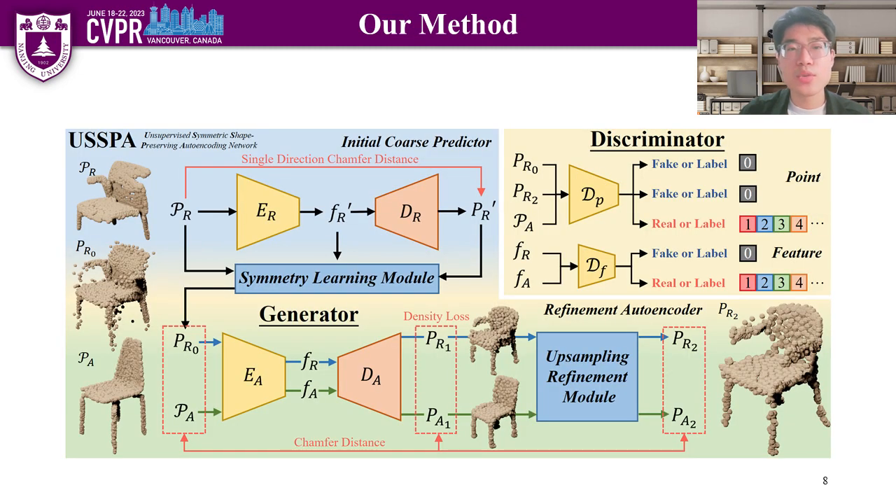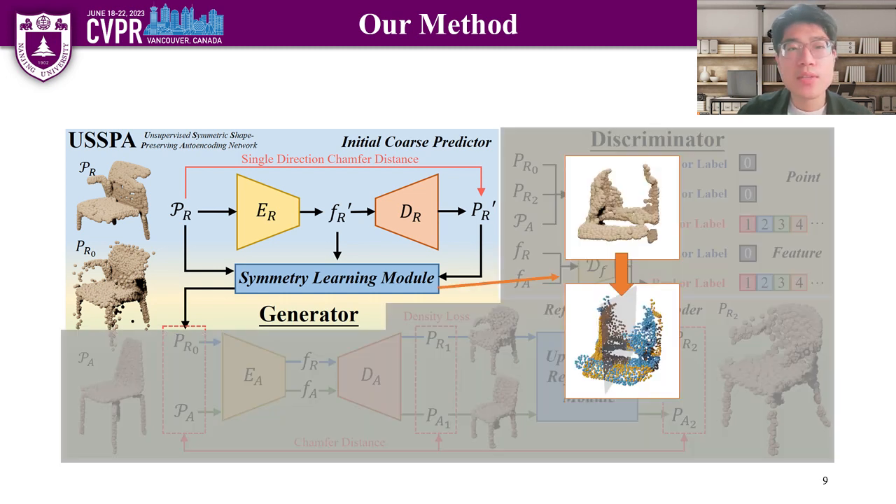We introduce an unsupervised symmetric shape-preserving autoencoding network, which is designed as a GAN-based end-to-end network that does not rely on pre-trained weights. We leverage the inherent symmetries observed in various natural and man-made objects. As depicted in the figure, we introduce a novel symmetry learning model that generates symmetric point clouds of existing object parts by predicting the corresponding symmetric planes.